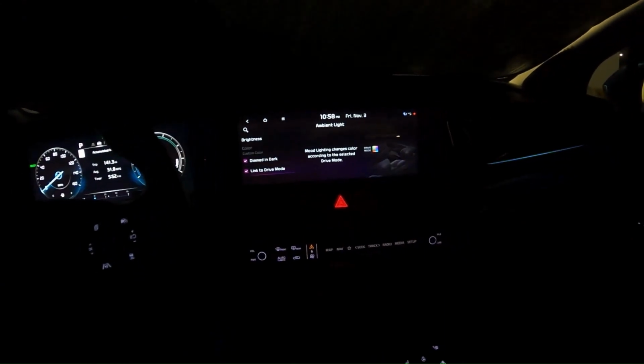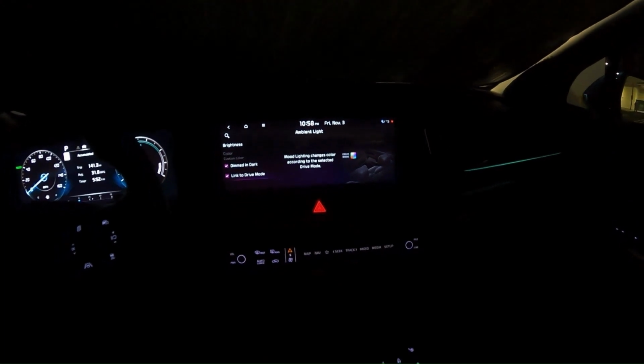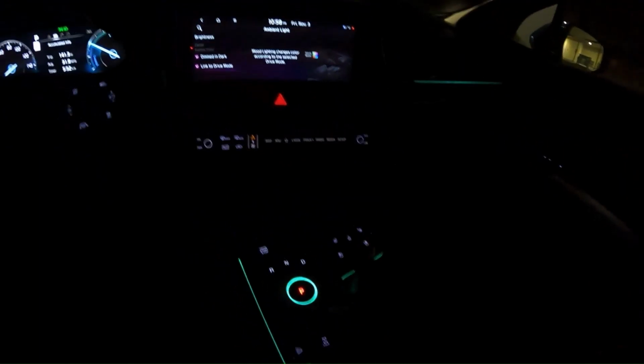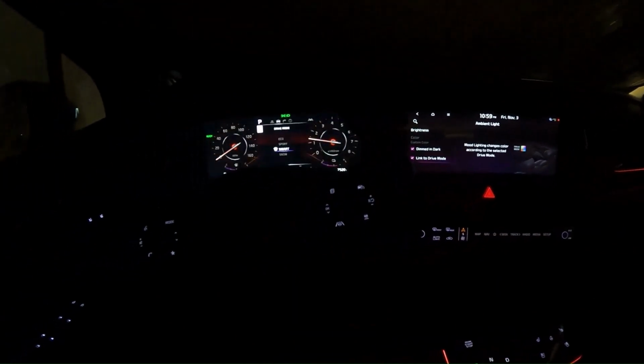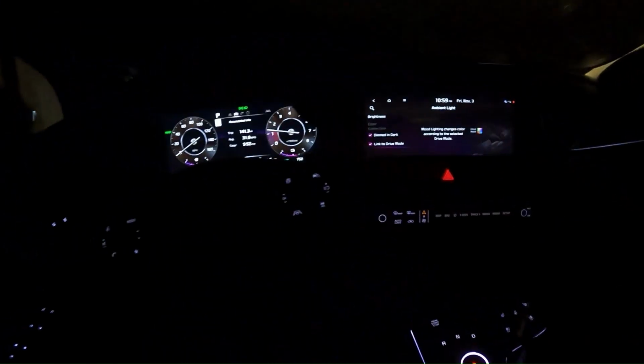You can link it to drive mode. It says mood lighting changes color according to the selected drive mode. So now it's green for eco. For sport, it turned red. For smart, it's like this white color. And snow, it's even lighter.